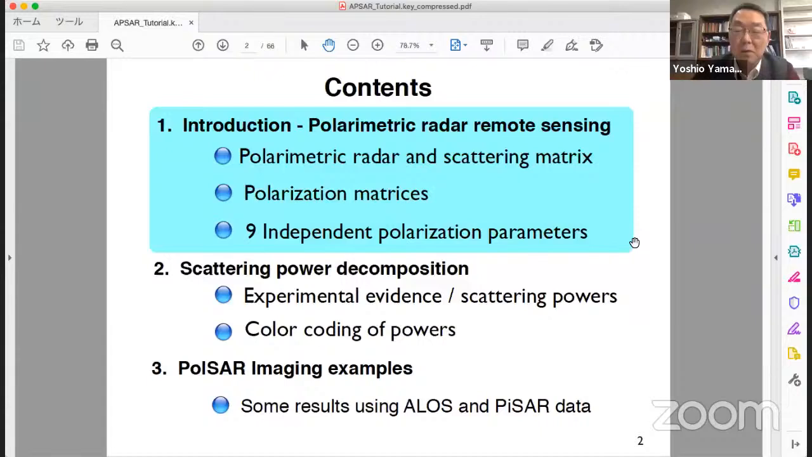One way to utilize these parameters is scattering power decomposition. In section 2, I will show the procedure of scattering power decomposition based on experimental evidence. The power is a basic quantity.